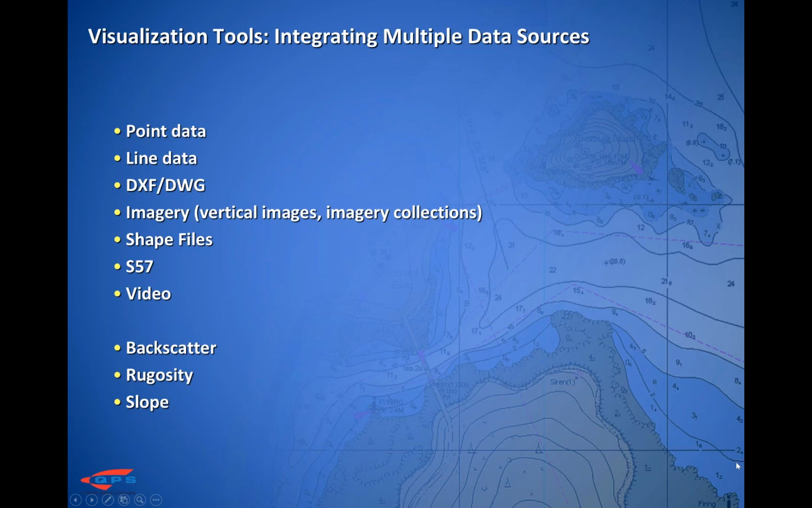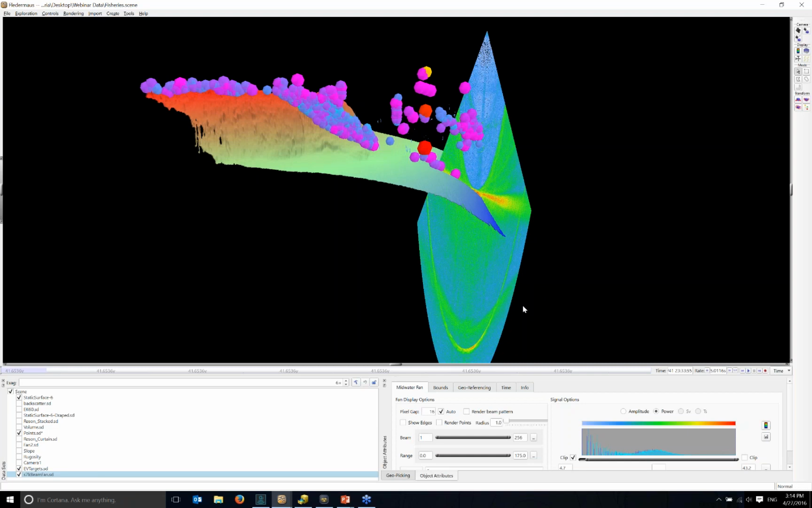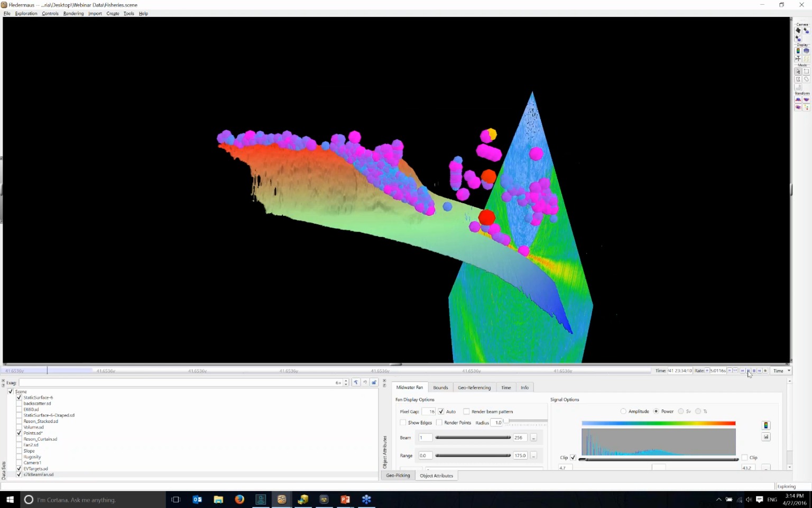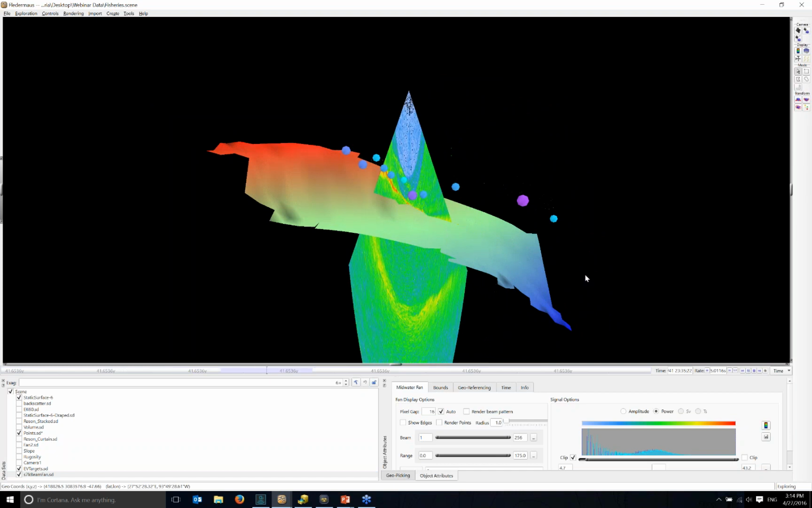So what I did was I took some of those points from Echoview, those targets, and I exported them and brought them into Fledermaus. So now we have our water column and our bathymetry, but we also have this important information. These are all fish from Echoview, and they're colored by target strength. So we have a little bit more information on what's in the water column and how they relate to the habitat around them. We can play that. And as the fan's moving through, you can see stuff moving.